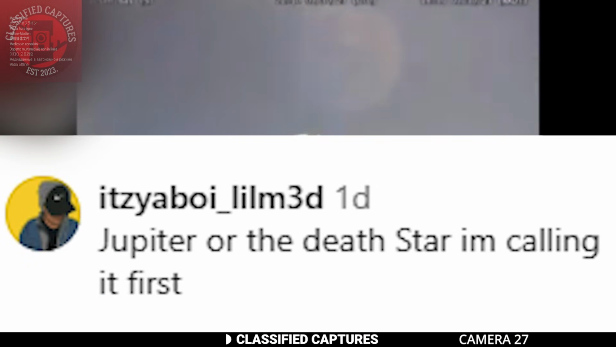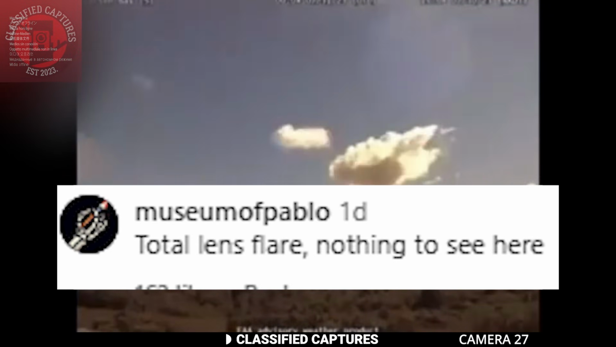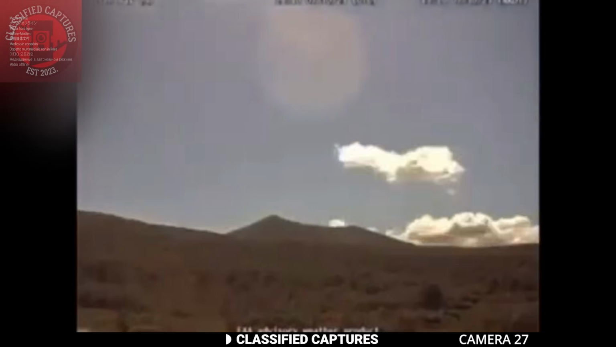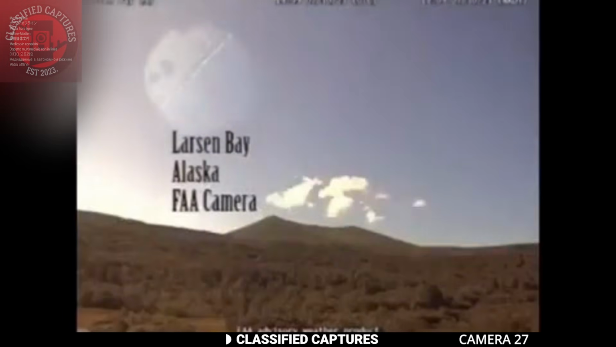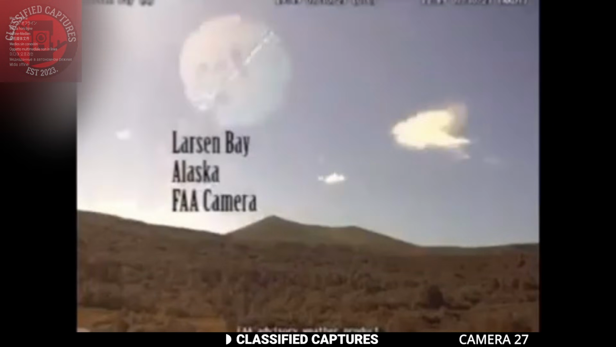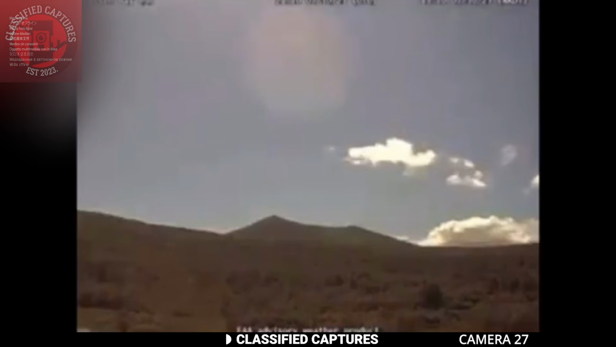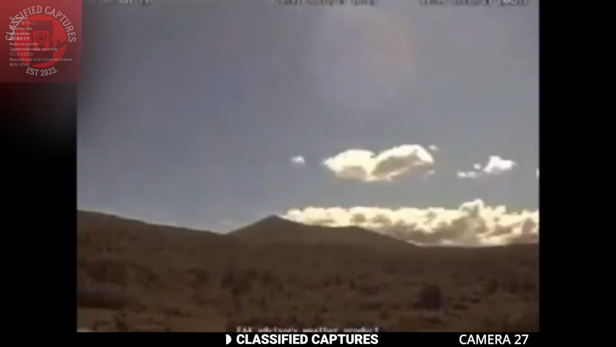Not everyone is convinced, though. One skeptic suggested it was just a lens flare, an optical illusion caused by the camera. On a normal day, I would jump onto that bandwagon, but the removal of the footage by the FAA only fuels the fire and doubt of all who saw it. Why would they take it down if there was nothing to hide? It's actions like these that make people suspicious and keep conspiracy theories alive. What do you think?